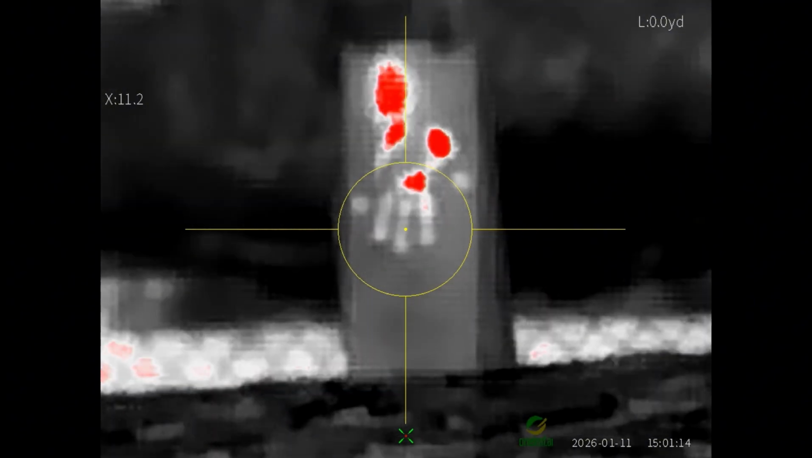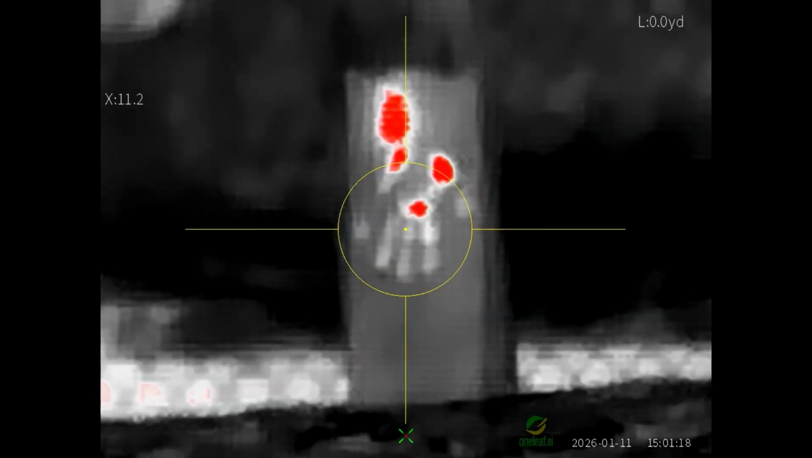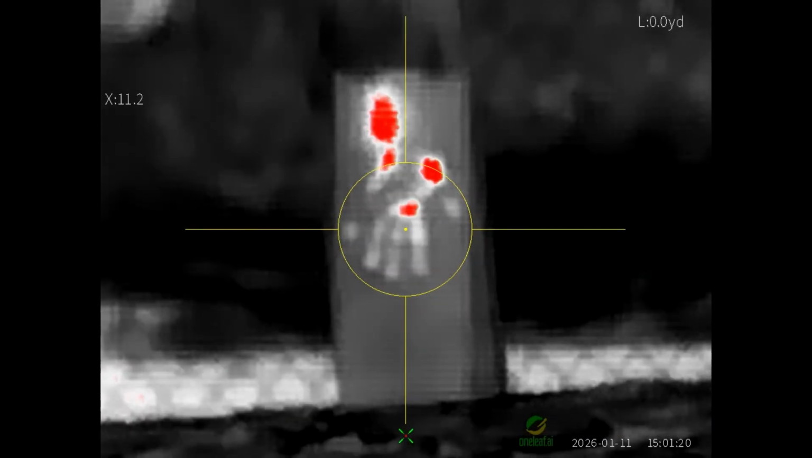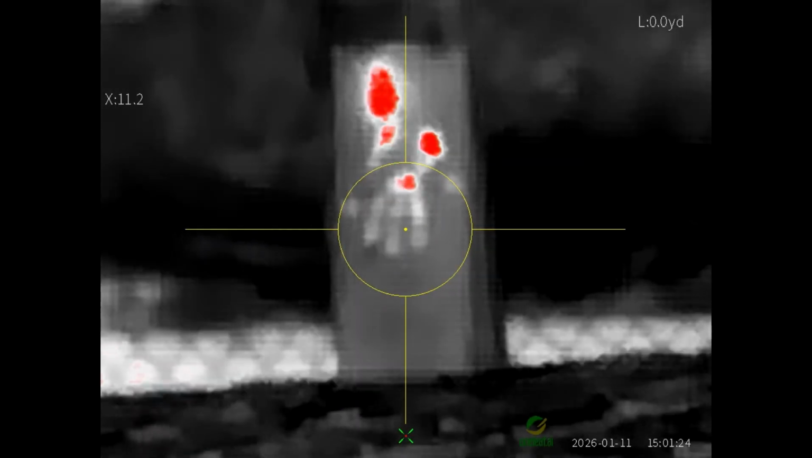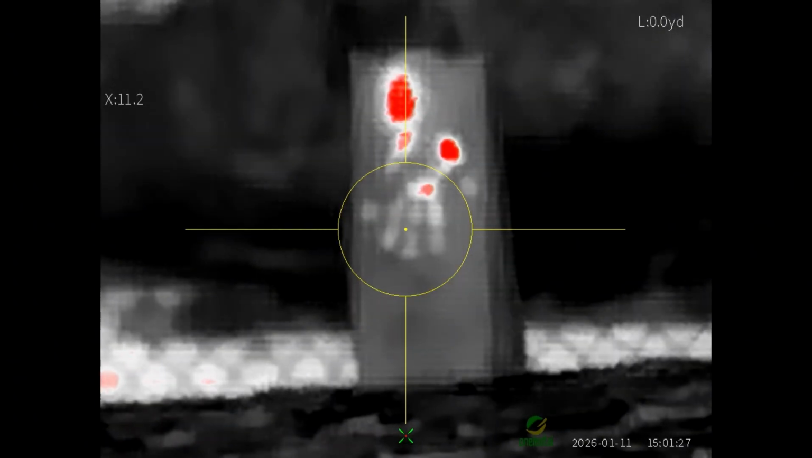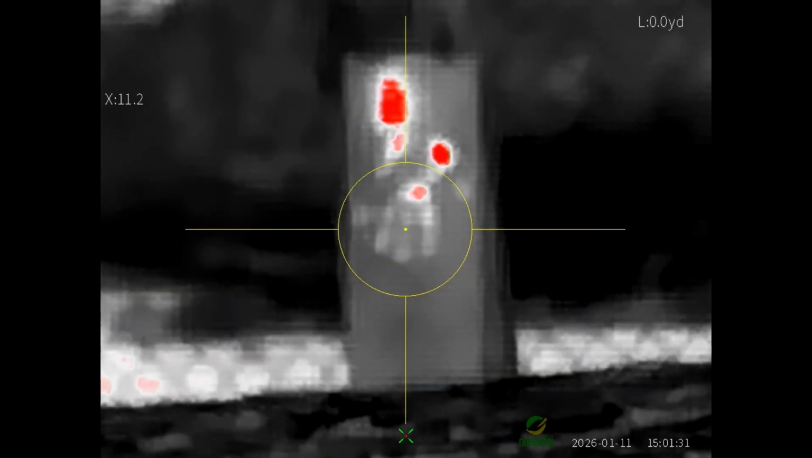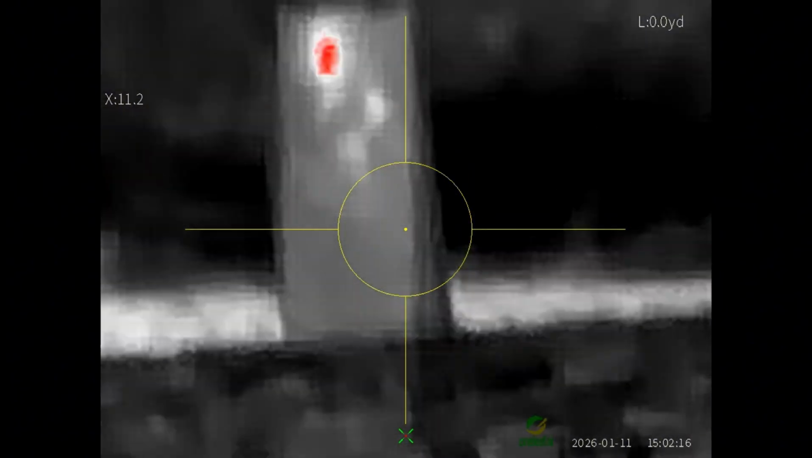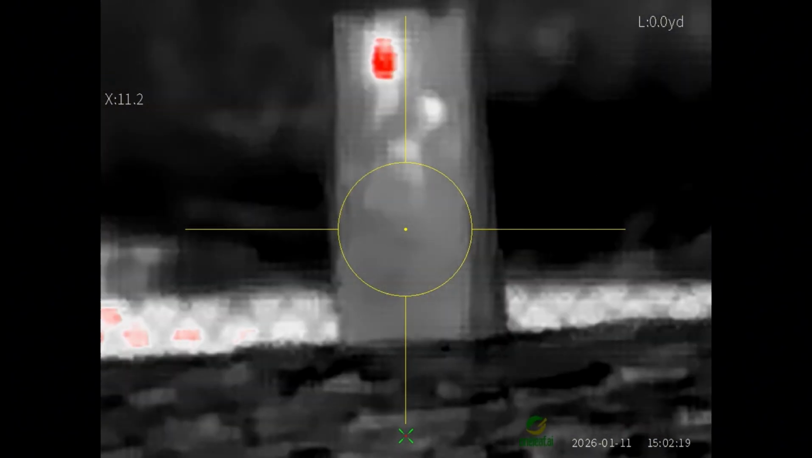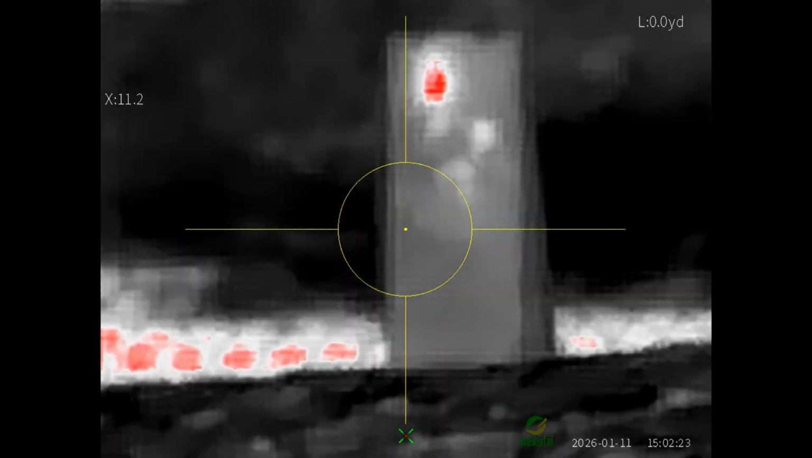There it is. That was like 5 seconds to hold my hand on there, and you can clearly see where my palm sat. You can see my fingers, my thumb marks, still there. That was, at this point, 30 seconds ago. It's been a full couple minutes and my handprint's still on there. But this is what I wanted to show you guys.